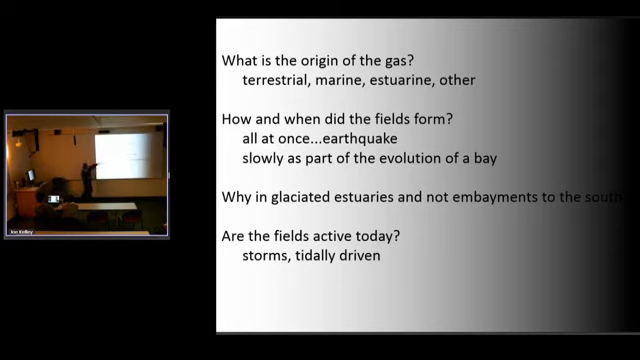They're found in glaciated areas: Long Island Sound, Narragansett Bay, all through the Canadian Maritimes, Ireland, Scotland, the Baltic. But they're not in Chesapeake Bay. They're not in Delaware Bay. They're not in Houston, Galveston Bay. They're not in San Francisco. They're only, well, not only, but predominantly in glaciated estuaries, formerly glaciated estuaries.